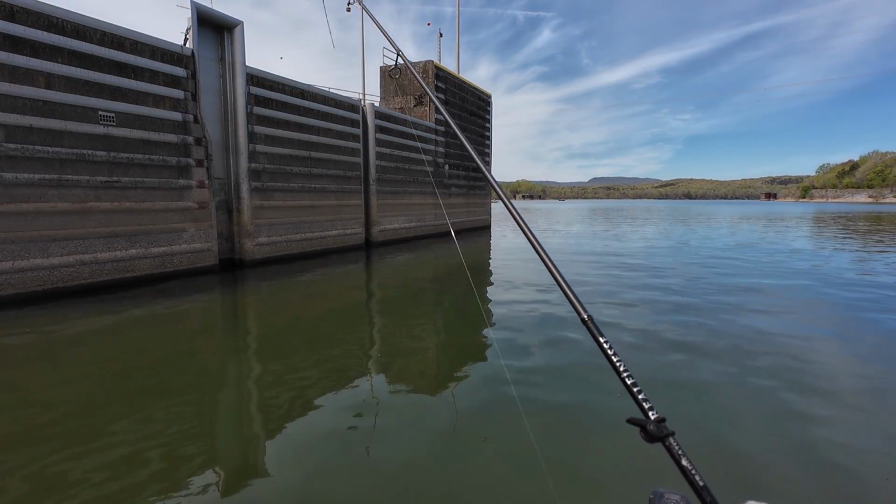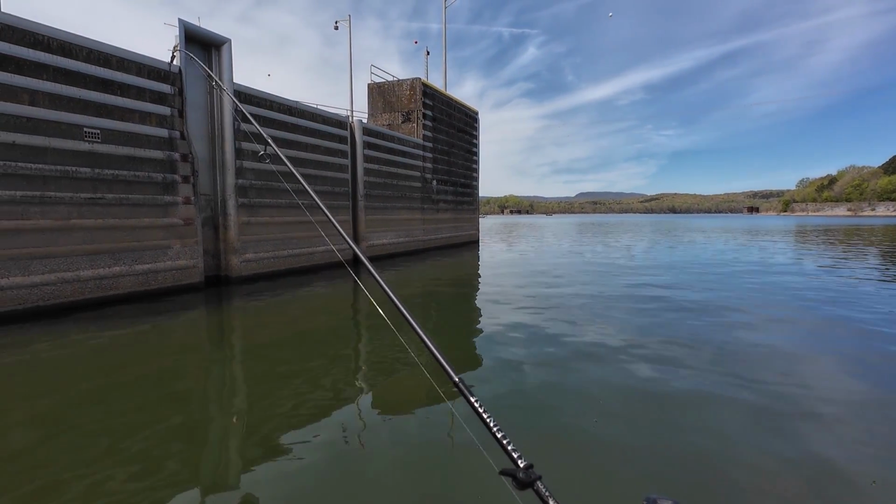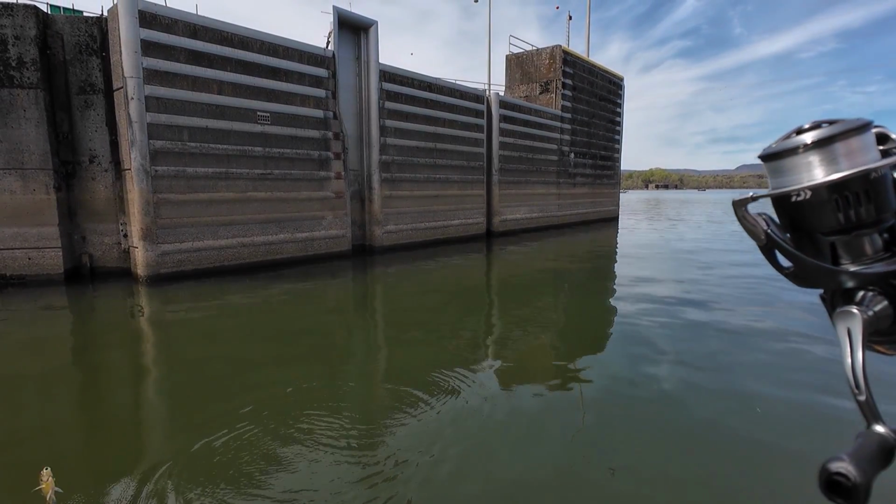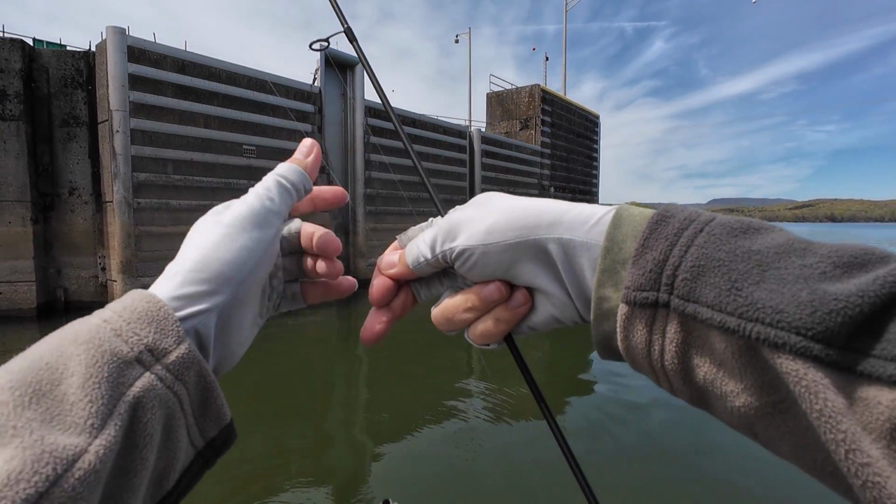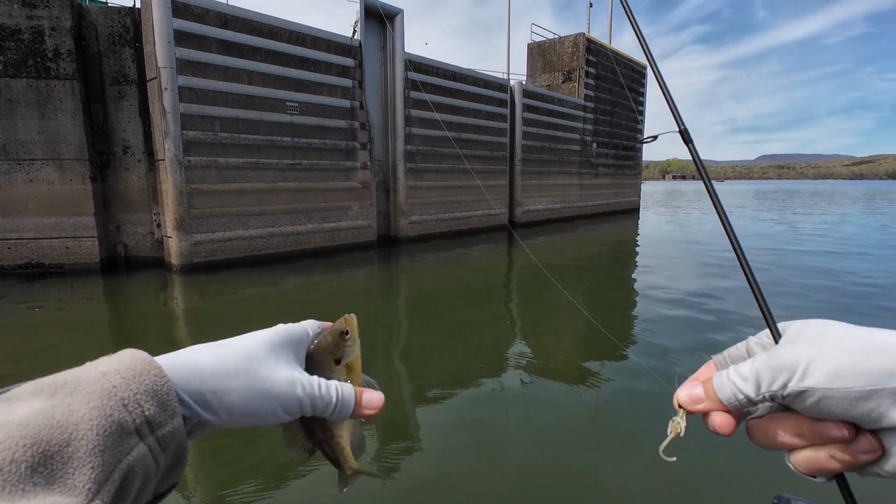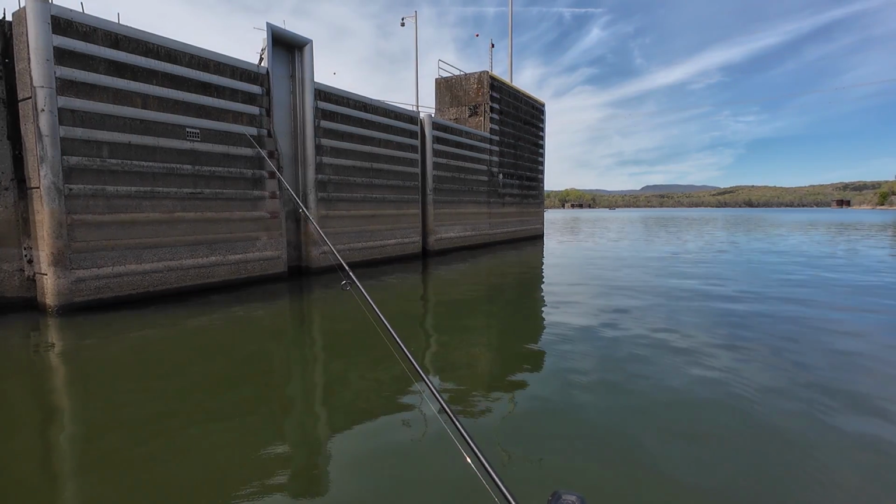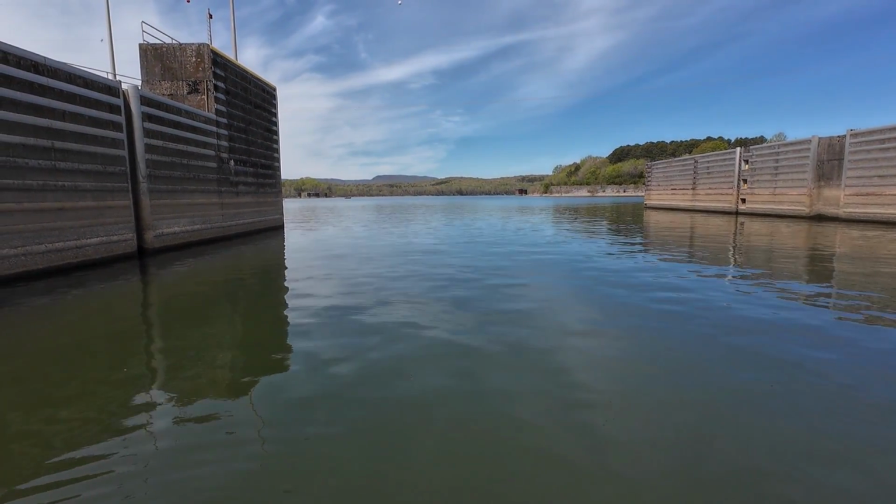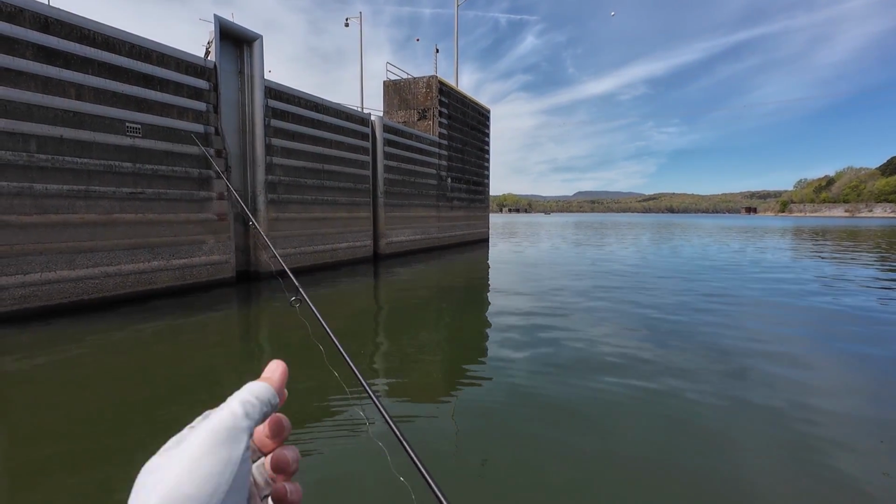You can manage with the 1.5 gram BG1, but then we're going to go to the mooring sails. It's 22 feet deep there, or go under the water discharge. I use tungsten here because it's just deep. There is current. That's why I don't like this spot in the spring very much, because spring is all about shallow fishing. Man, does this cast good.